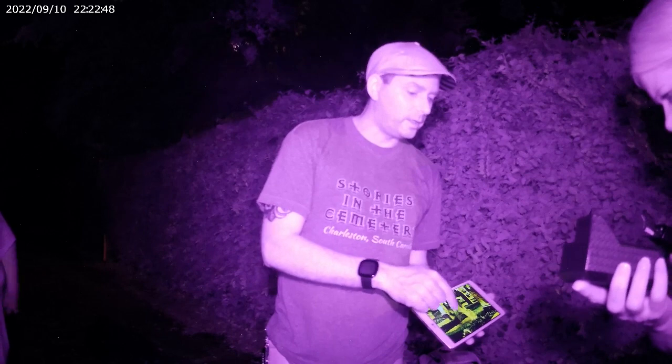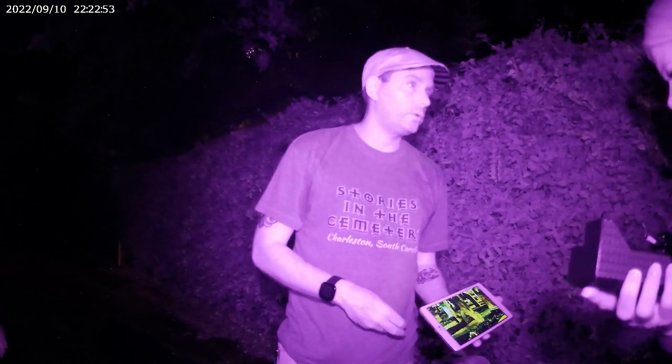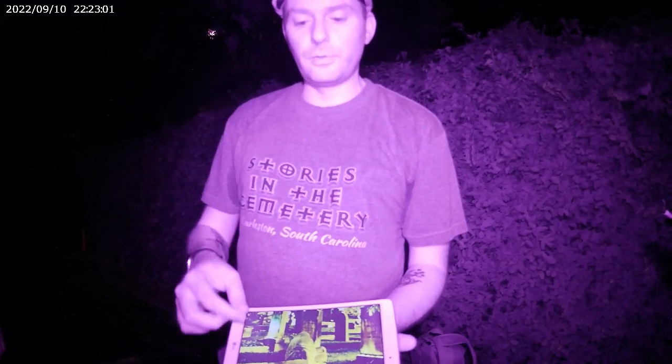So this is the full photograph that he took. Here's your apparition right here. You're looking at her shoulder. She's praying over her own grave, and the baby basket is next to her. This is probably another instance where the baby is buried with mom. I cannot find the records of the birth of this child or the death of this child. I've been through the church records during those time frames.